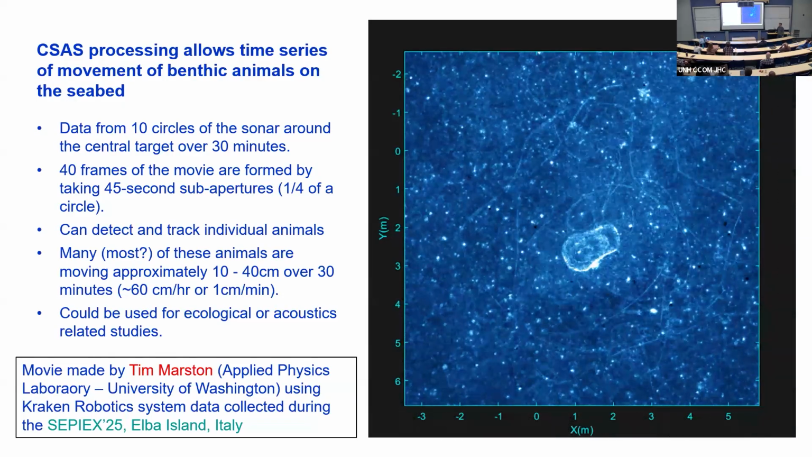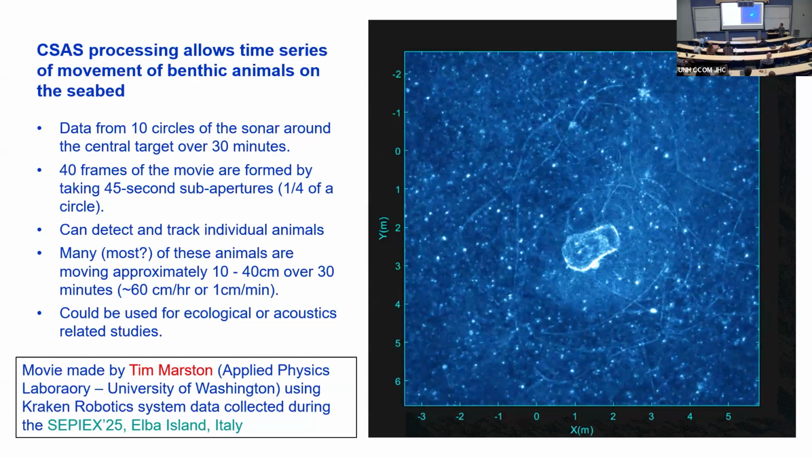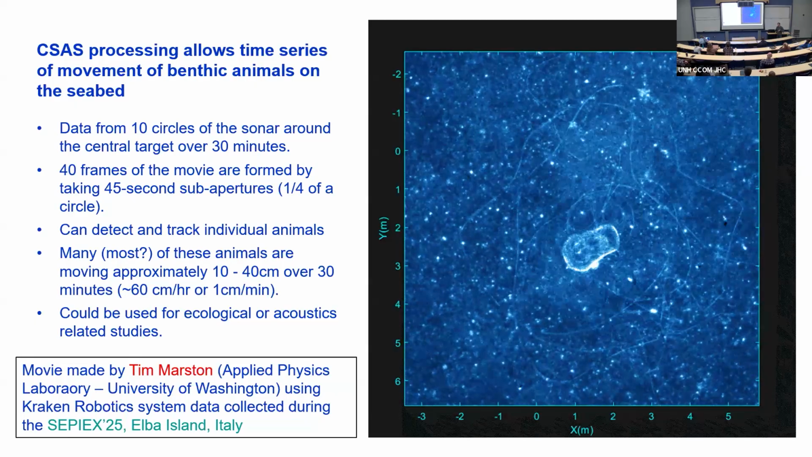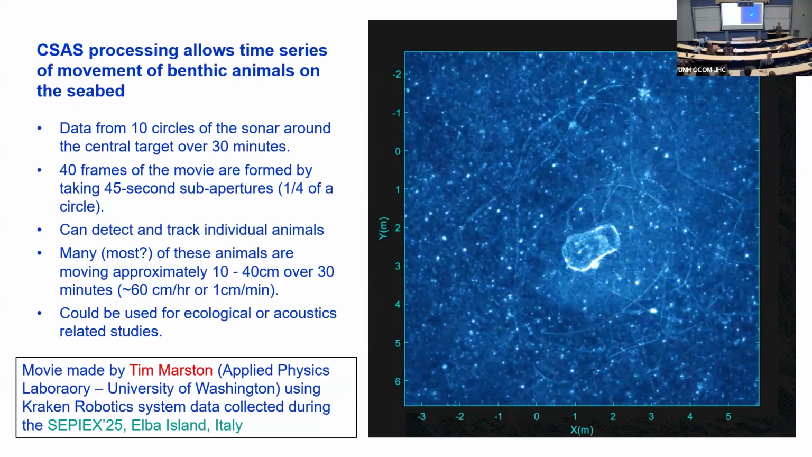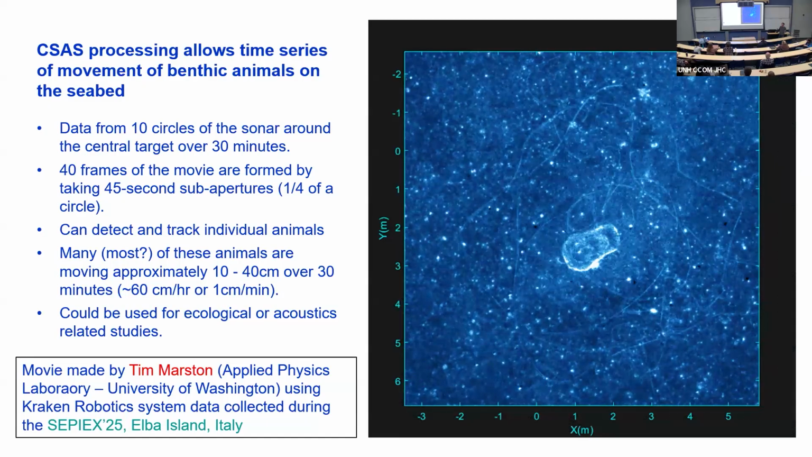Those are animals. Those are bottom-dwelling animals. It looks like they're moving fast, but this is over 30 minutes. So they're really moving about 1 centimeter per minute. So these are crawlies. I don't know what they are. They didn't collect this data for this purpose, but if we'd had a camera, we could see what was down there. Could they be little crabs or snails?